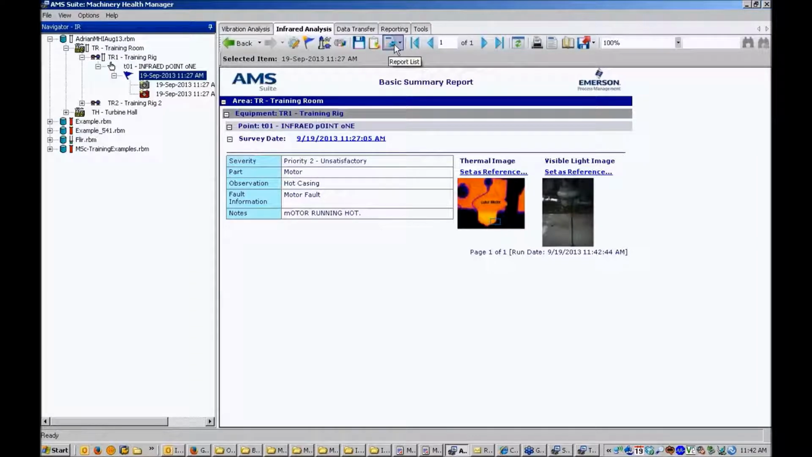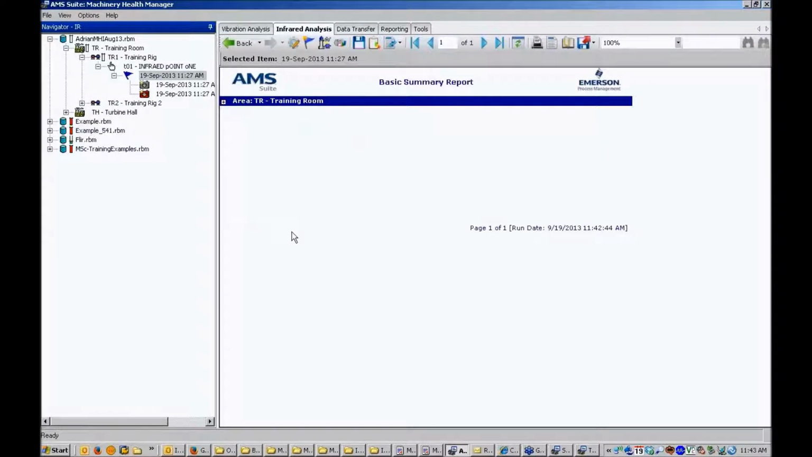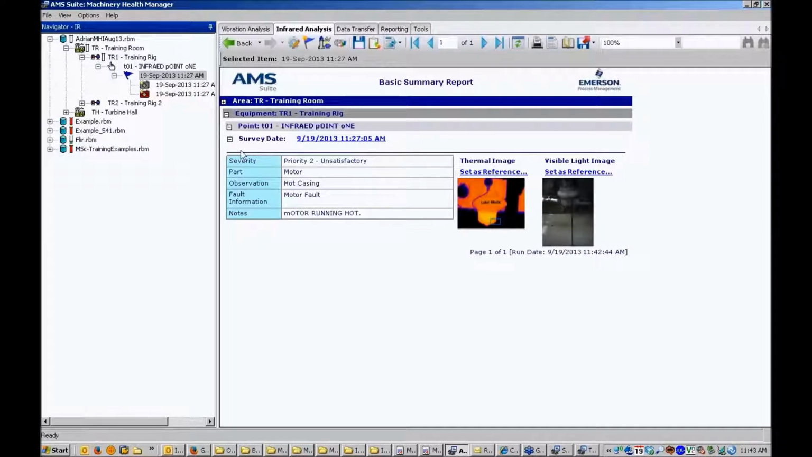No worries. All right, so at the infrared event level, there's two new reports available at this level. One known as the basic summary report, which we're currently looking at, and also one known as the detailed summary report. The basic report is an interactive report, so I can do things like collapse the tree and choose to only show various levels of the tree.